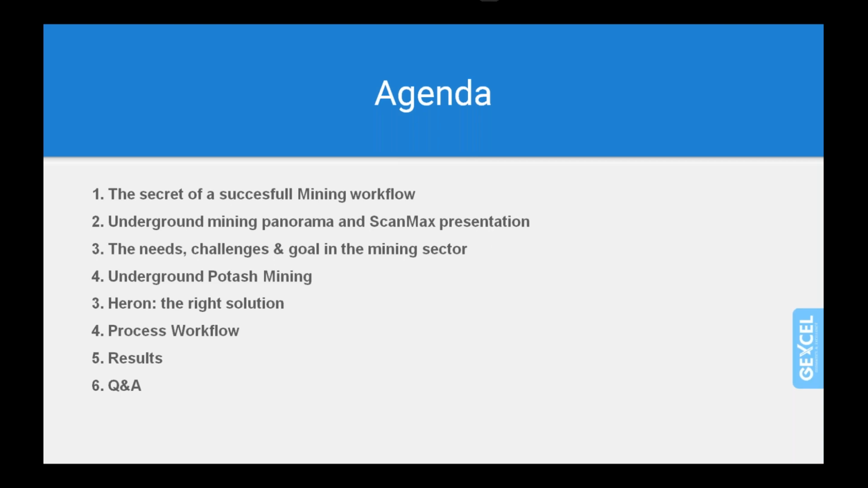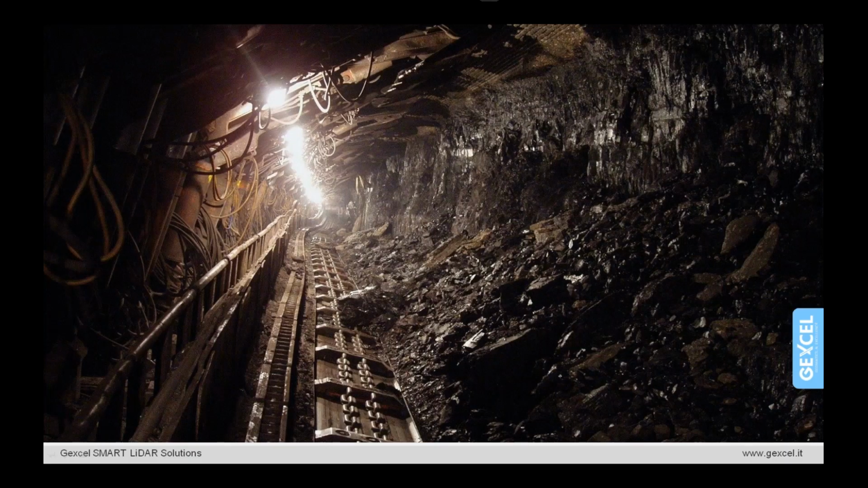We will try to underline also why HERON is the right solution to carry out a job like this, give you information about the process workflow, and show some results that you can achieve, and then we will leave time for the Q&A.